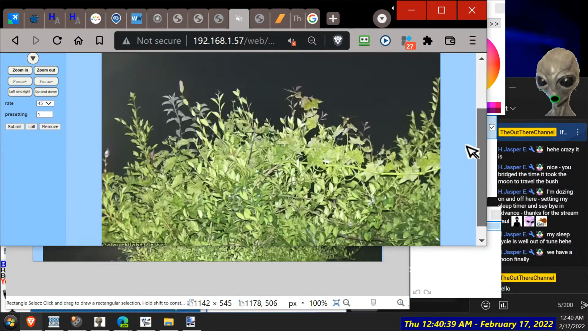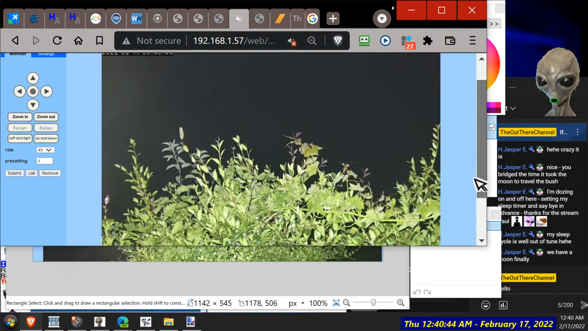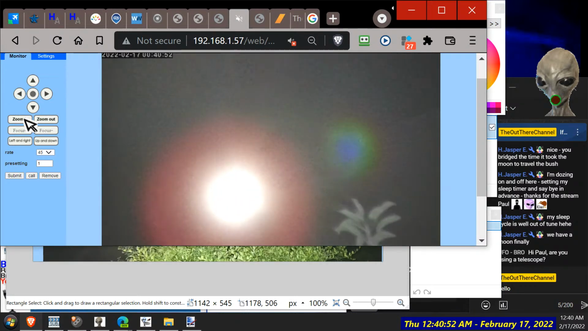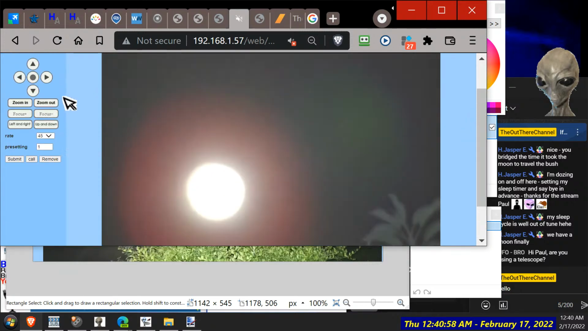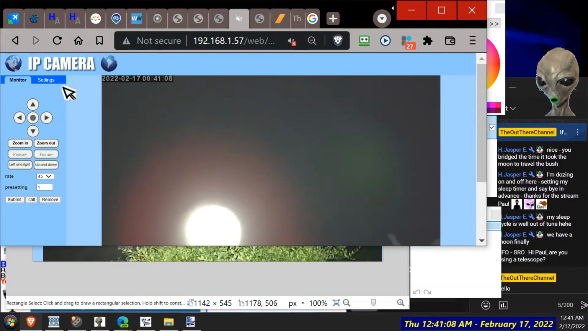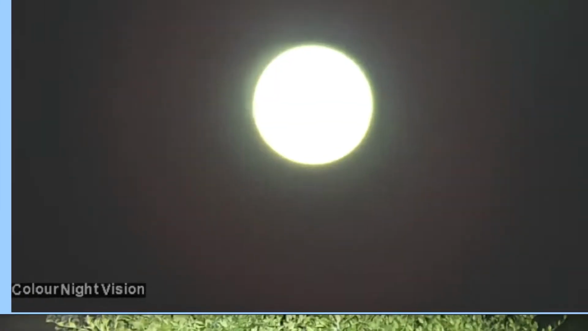I'd say as the battery gets weaker, the Wi-Fi gets weaker, right? So let's see how much we can zoom in. It's pretty damn bright. Still no airplanes though. We still keep on going until we get some planes. Yeah, that's about it, I think. Maximum color. Can see any clouds.